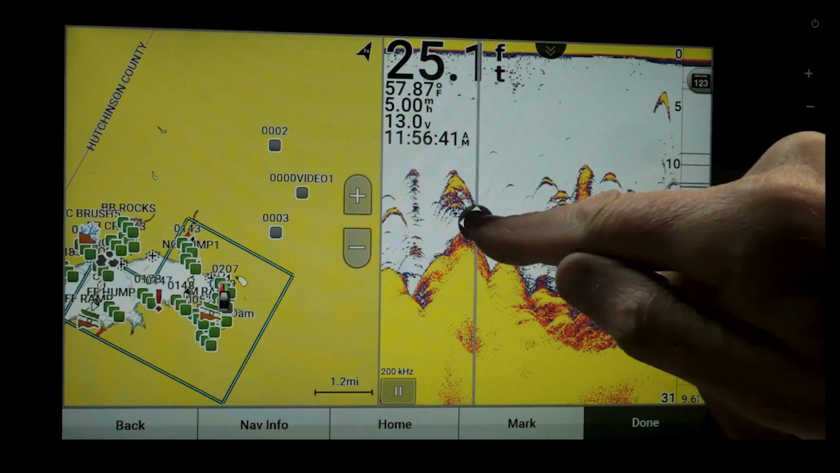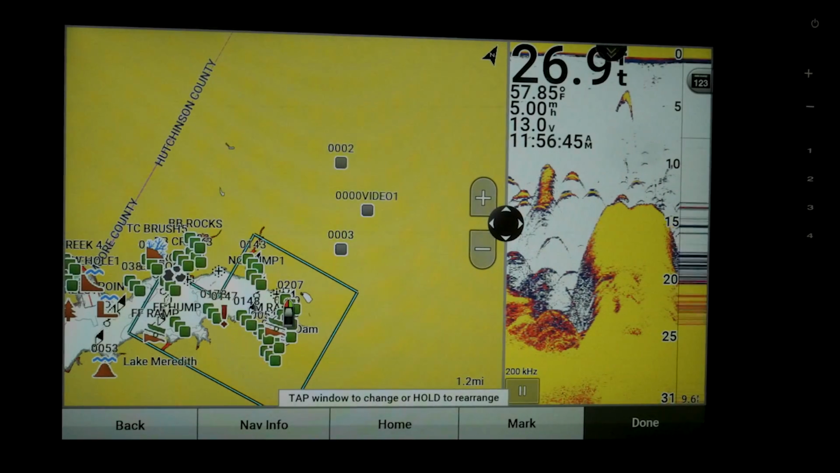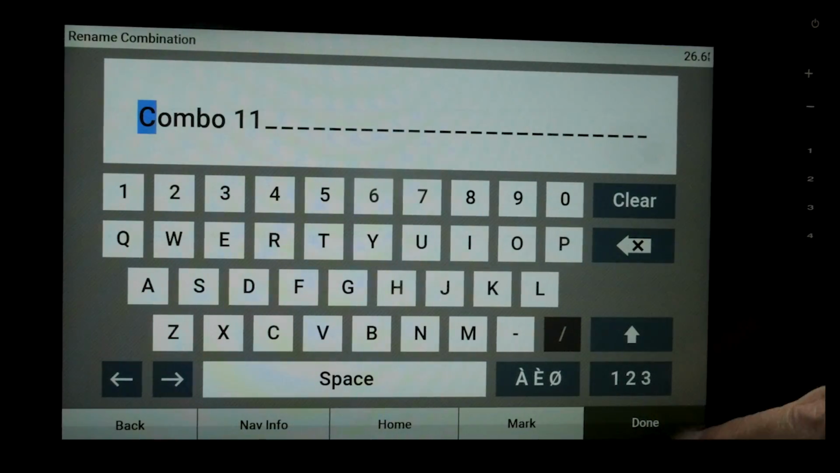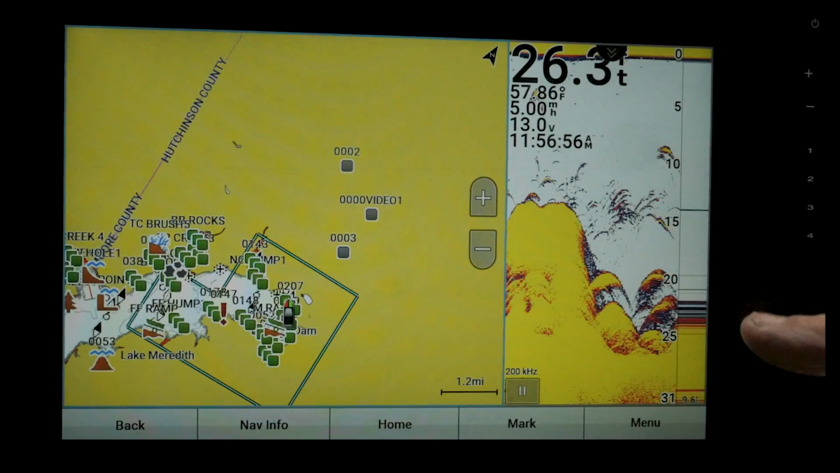Personally, when I'm in this one, I just kind of want to see more of my chart than anything else. But I want to make sure I've got traditional up. So, we hit done, combo number 11, done. And now here's another cool feature.